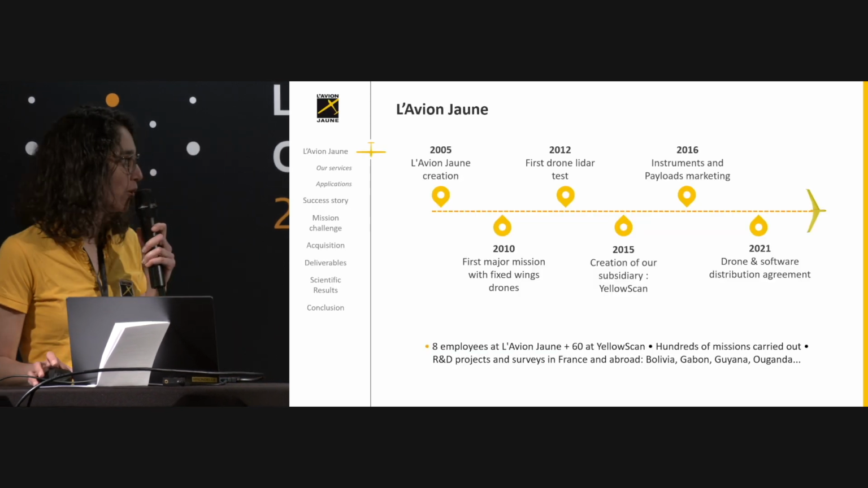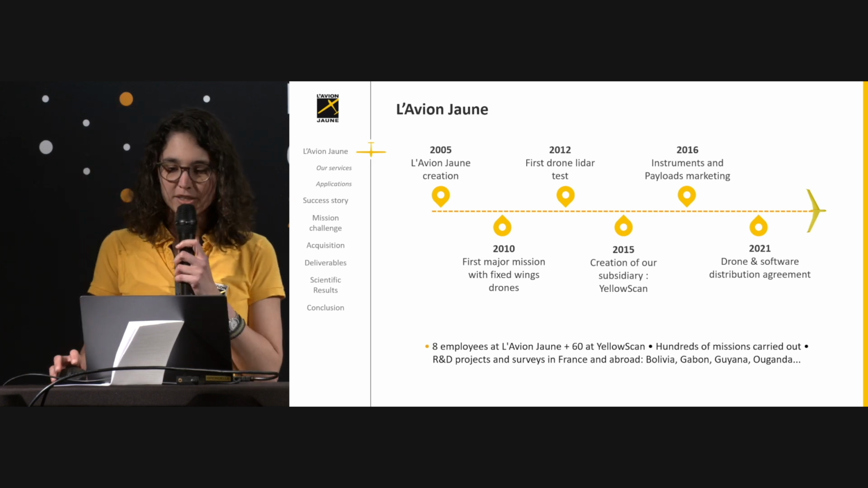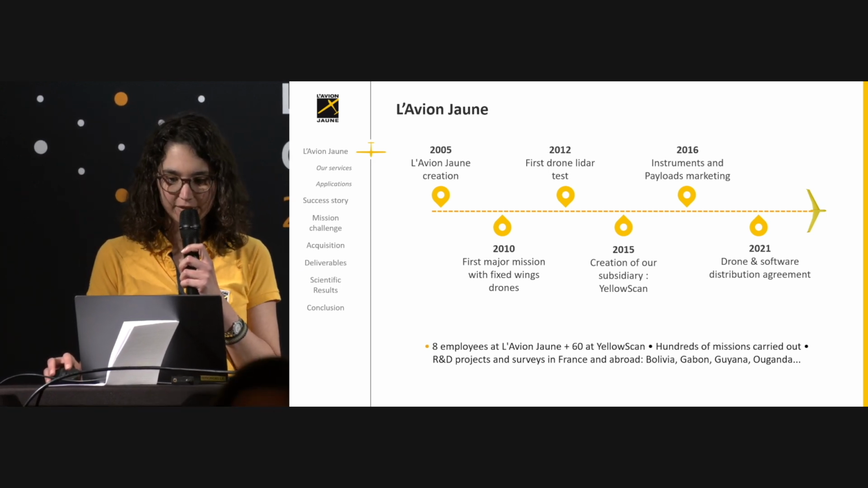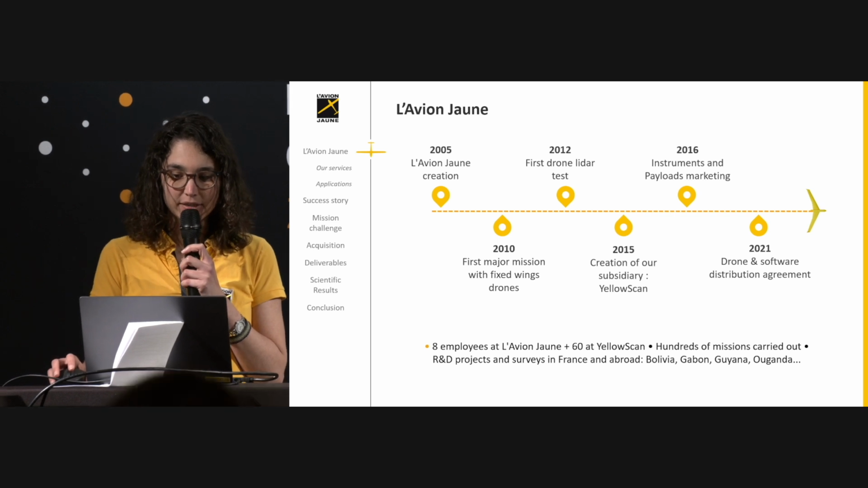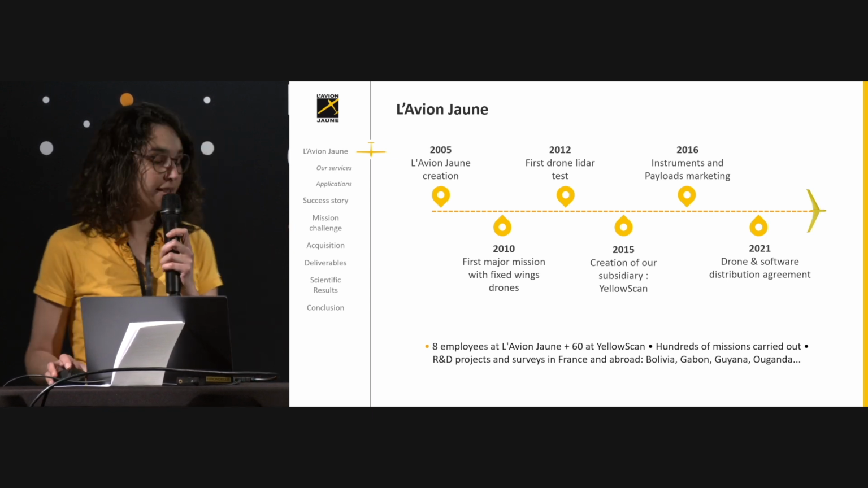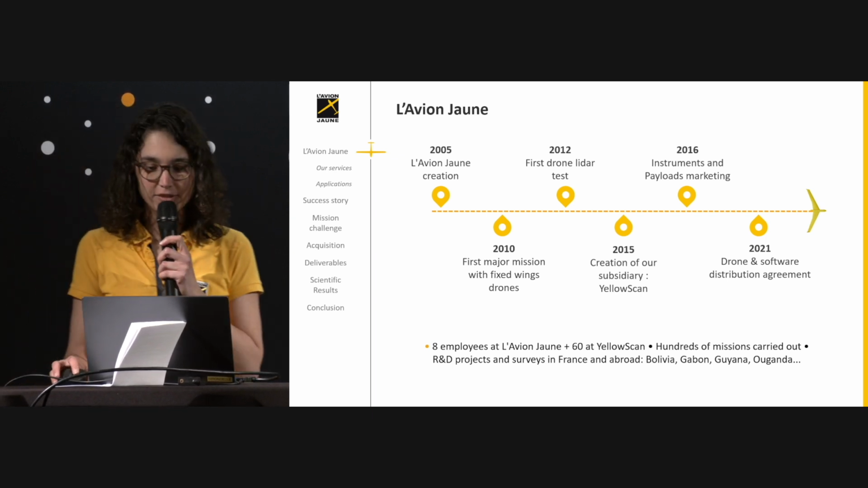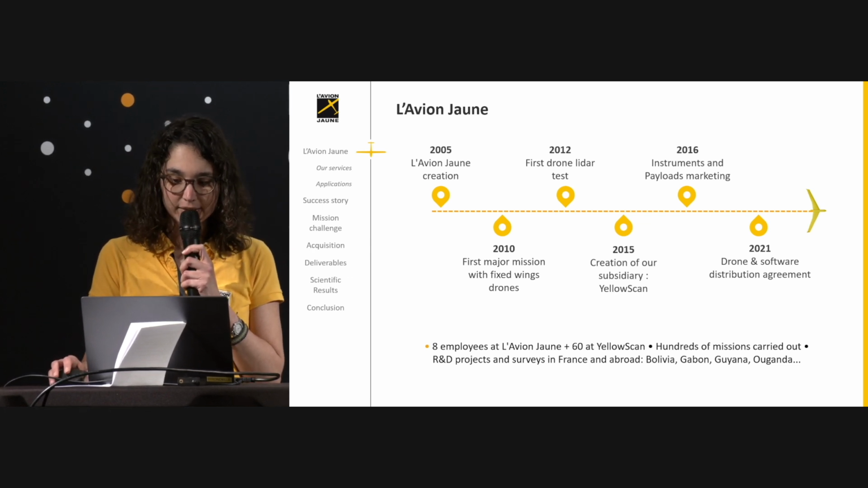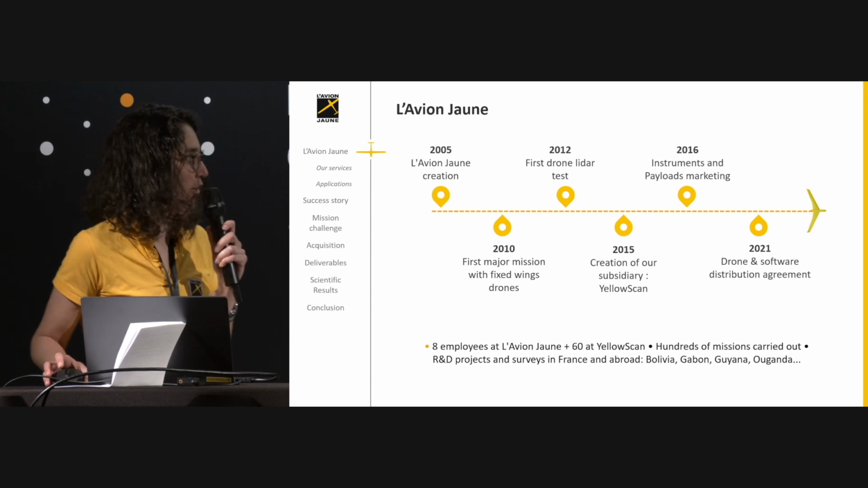So first of all, who is L'Avion Jaune? L'Avion Jaune is a company which was created in 2005, and the main activity was first developing fixed wings for aerial surveys. In 2010, we achieved the first major mission with a fixed-wing drone, and it was in French Polynesia.